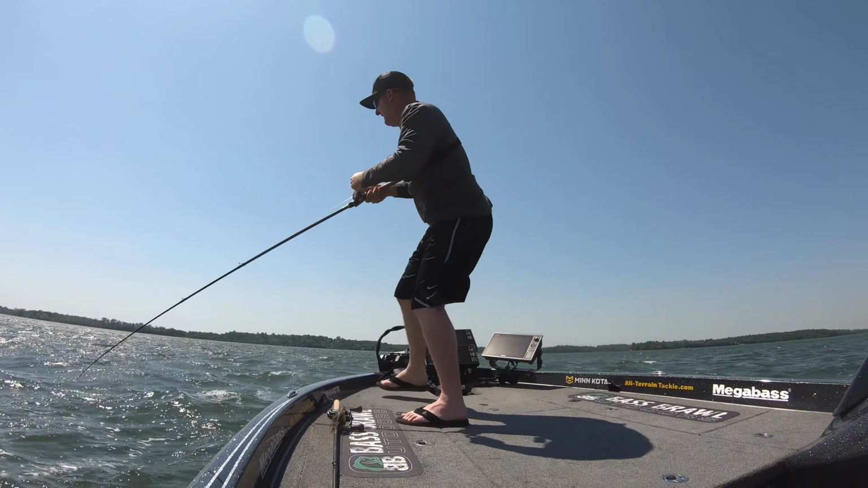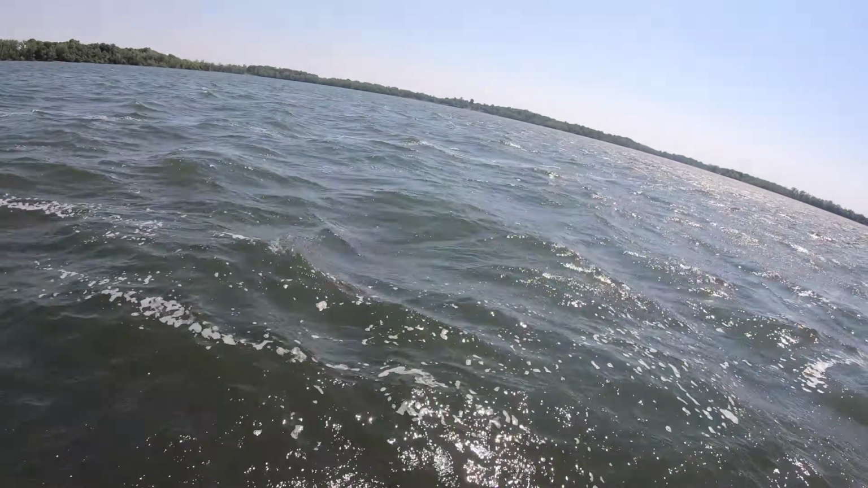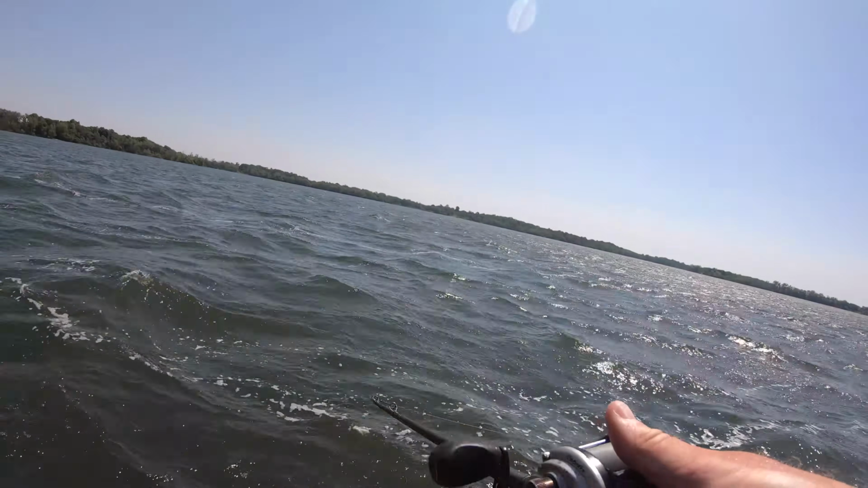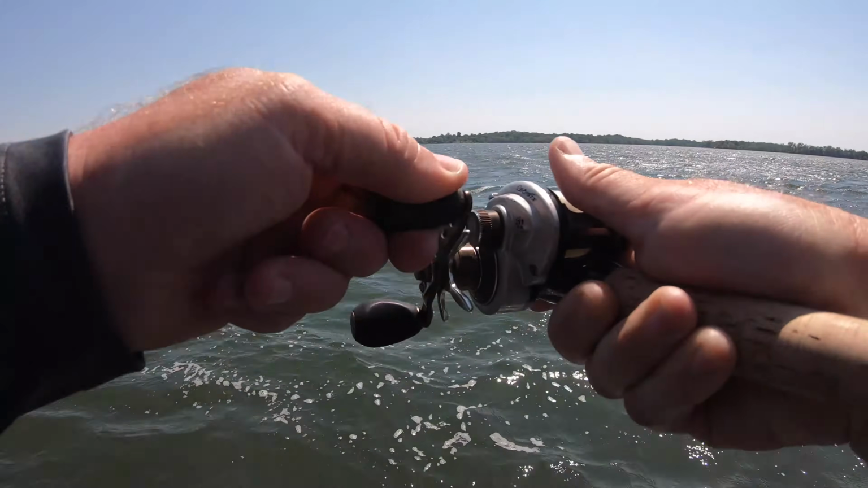That one grabbed it. And they want to come right to the top, but I don't want them to, because they try to launch and spit that thing.